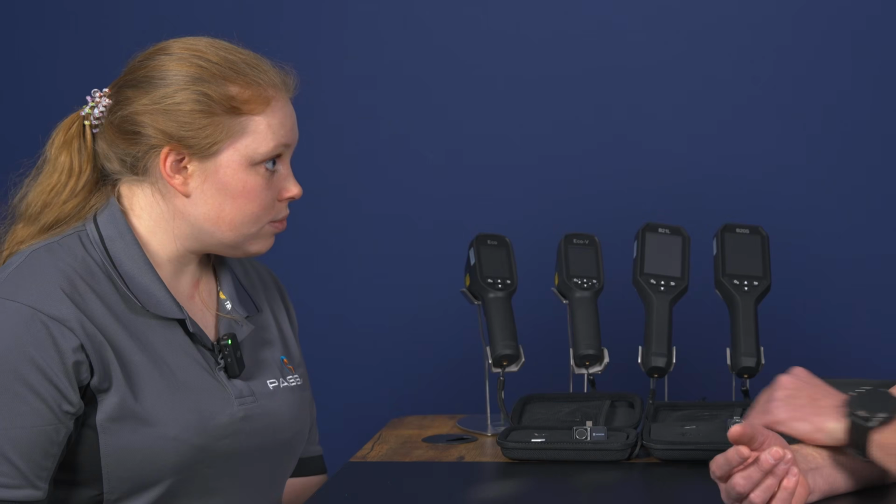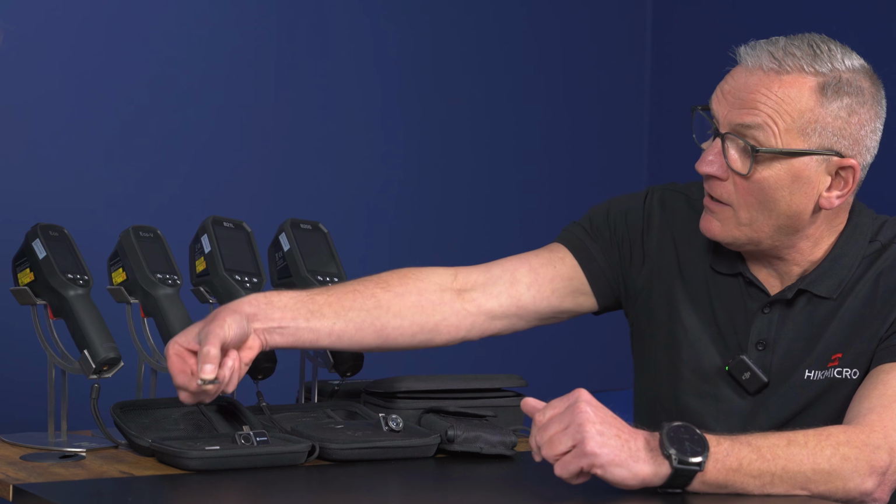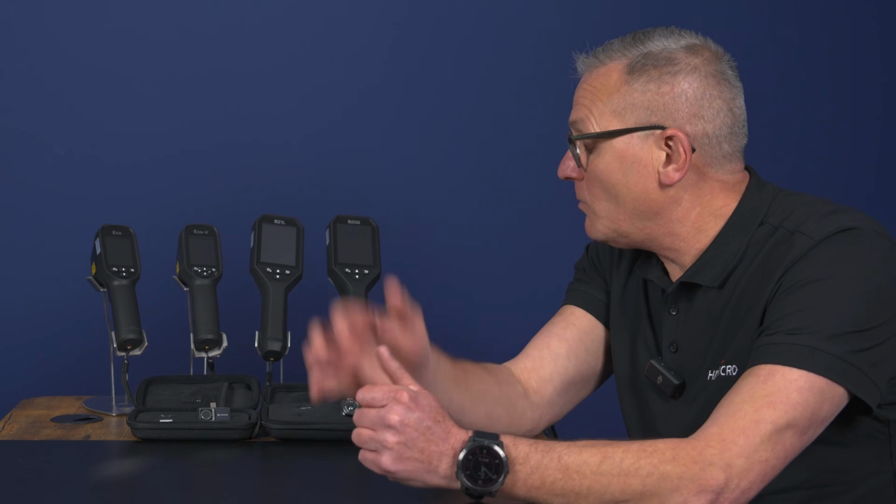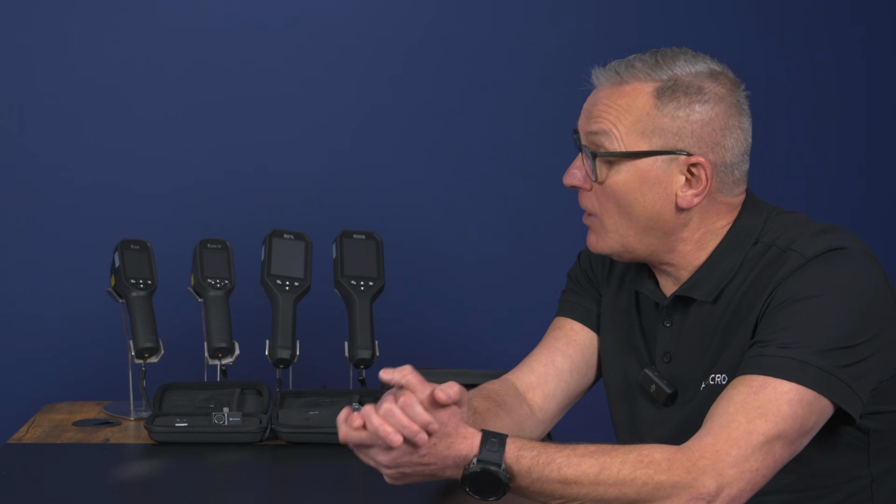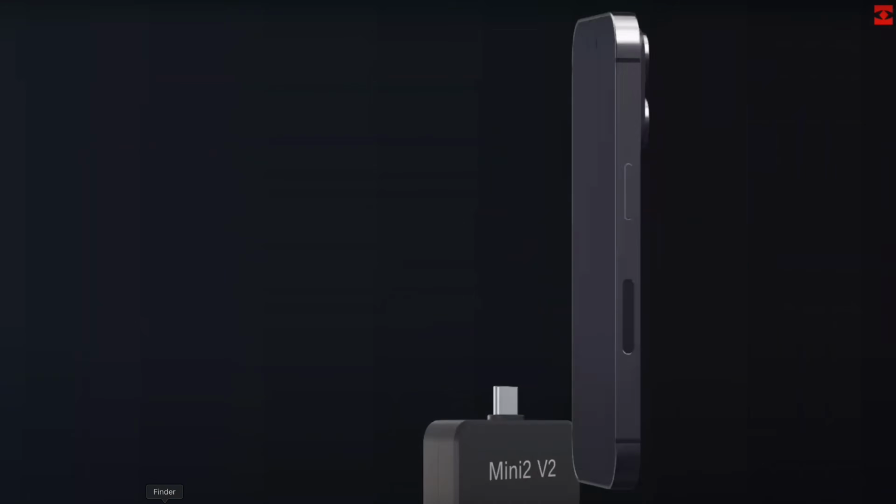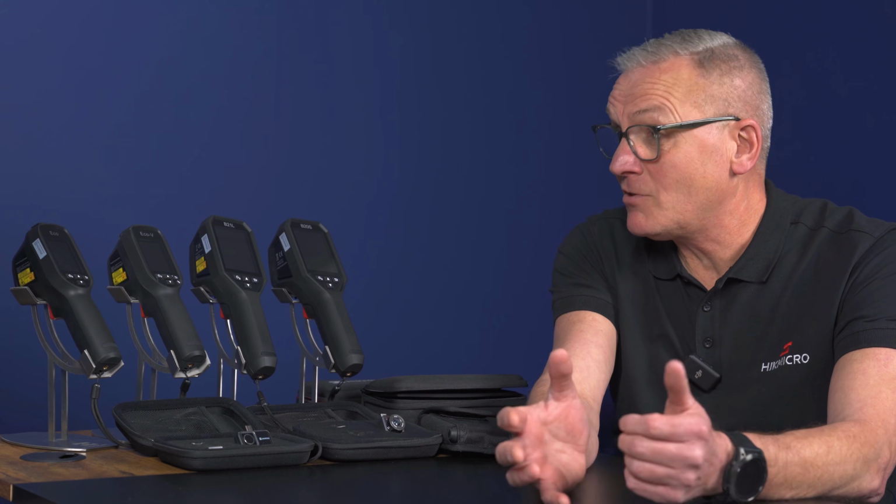Okay, well, we'll start with the Mini V2. So basically, this camera now will fit iOS and Android. Comes with these really smart little adapters as well for lightning, etc. Also, an extension lead. Once you've downloaded the free app, the Hikmicro Viewer, it allows you to use the camera instantly. And when I say instantly, you just literally plug the camera in and away you go. So, it really does give the engineer or electrician, plumber, HVAC engineer, etc., a great tool at a real low budget of under £200 to start with.